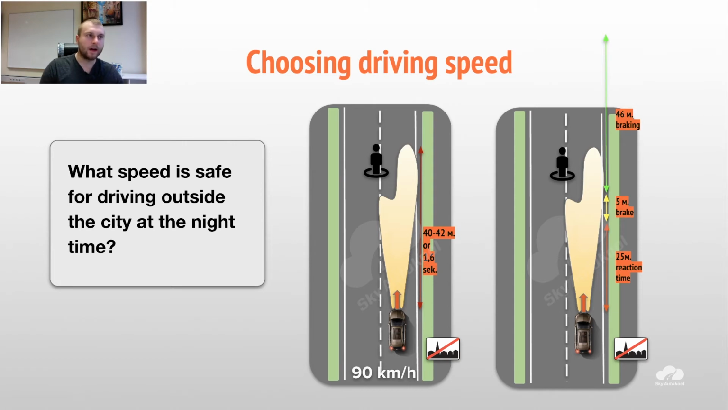Maybe sometimes you can see lights from other houses on the roads, in villages or cities. Maybe they illuminate the road better in this case. Or for example, in summer in Estonia, we usually have what we call day nights, because basically we don't have night at all, maybe 1 or 2 hours.